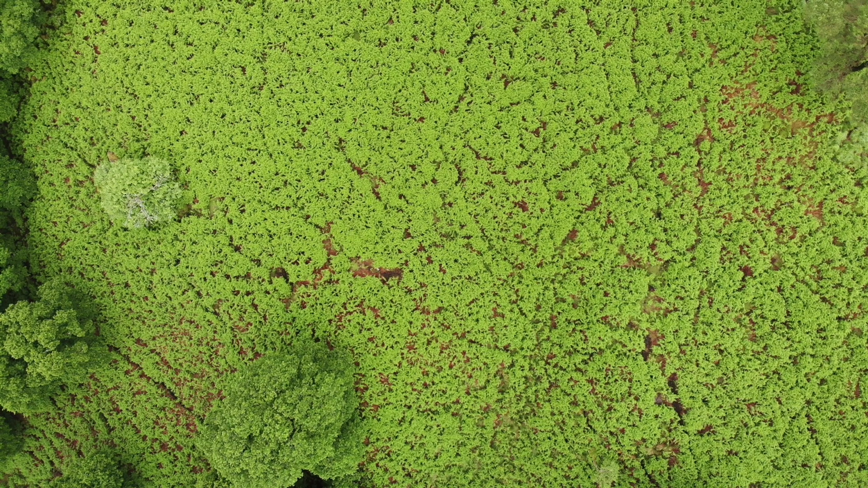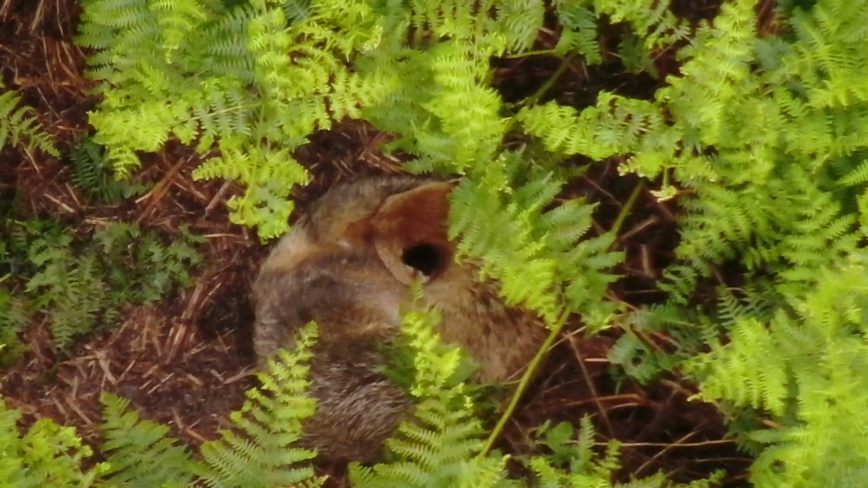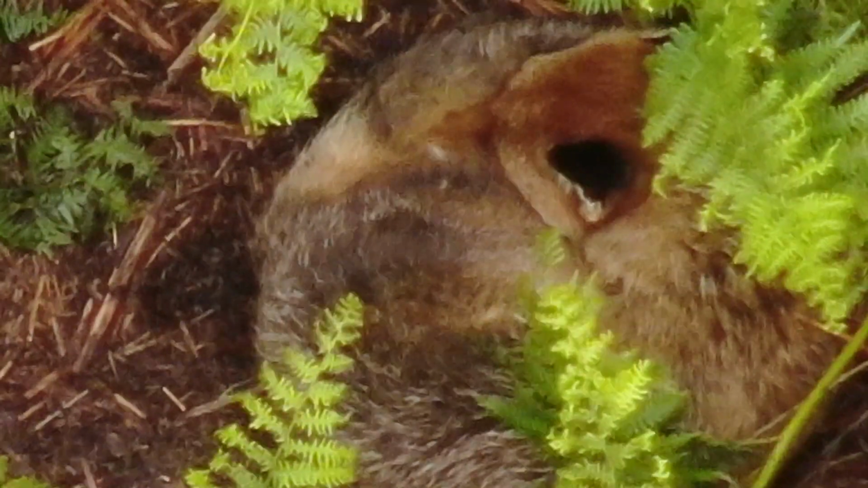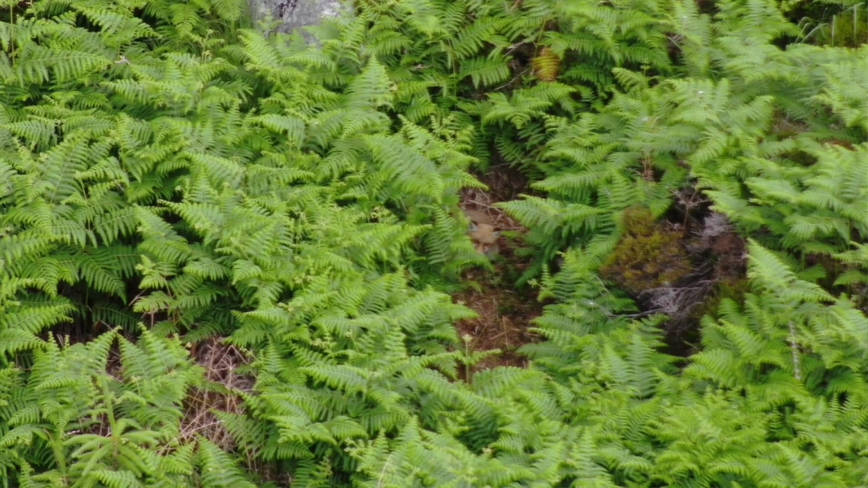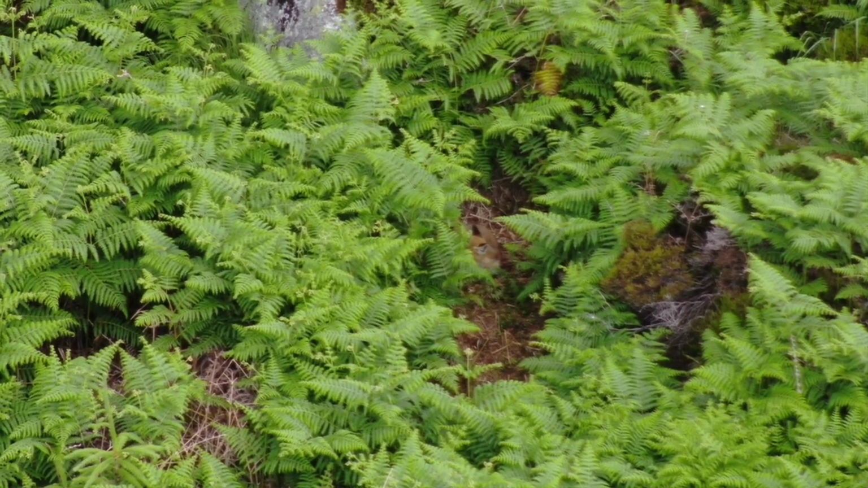Also, we're picking up quite a few species of mammal with the thermal sensor. So fox, and it's really reassuring to see in situations that the animal's behaviour isn't changed, and often in the case they're not aware of the drone, that we're actually observing them, and that's obviously what you want from a survey perspective.